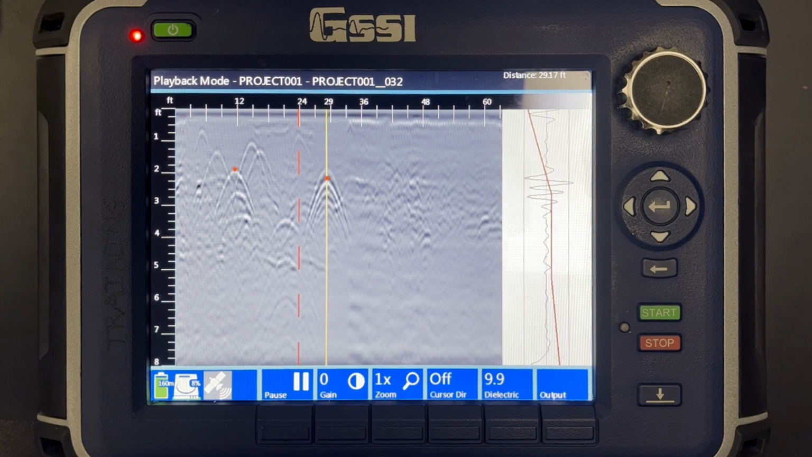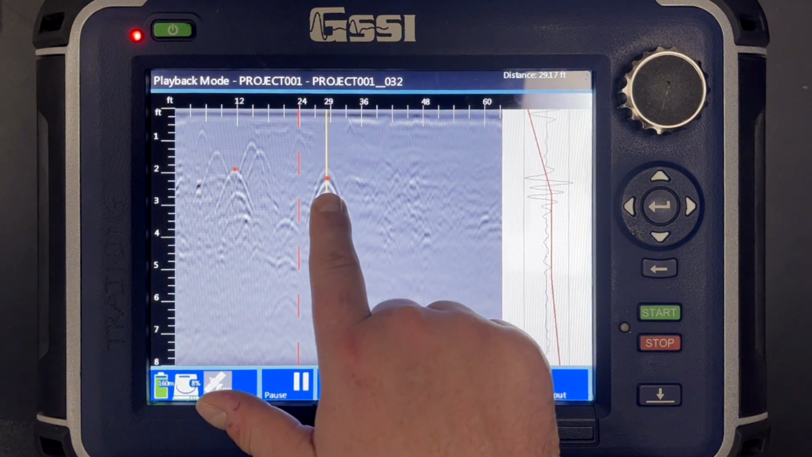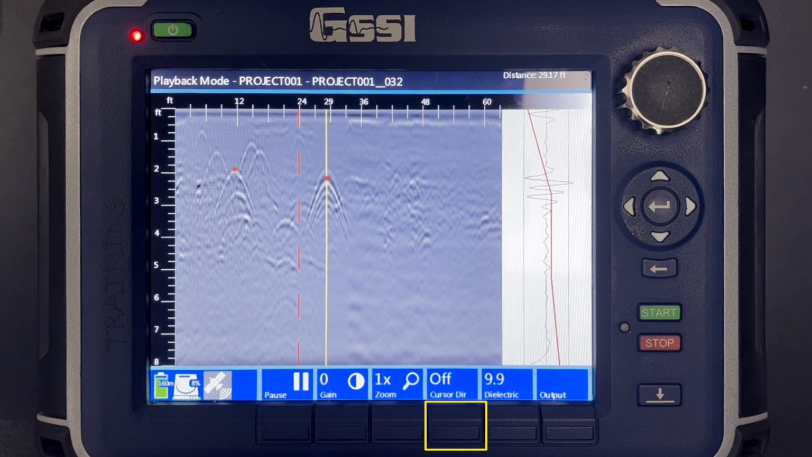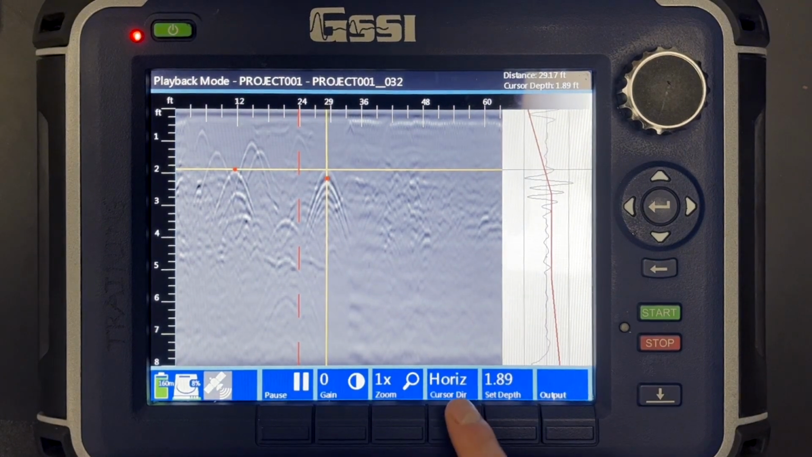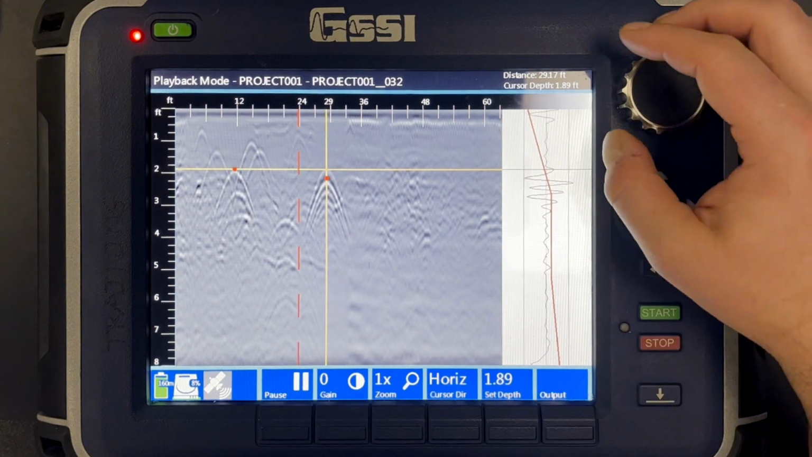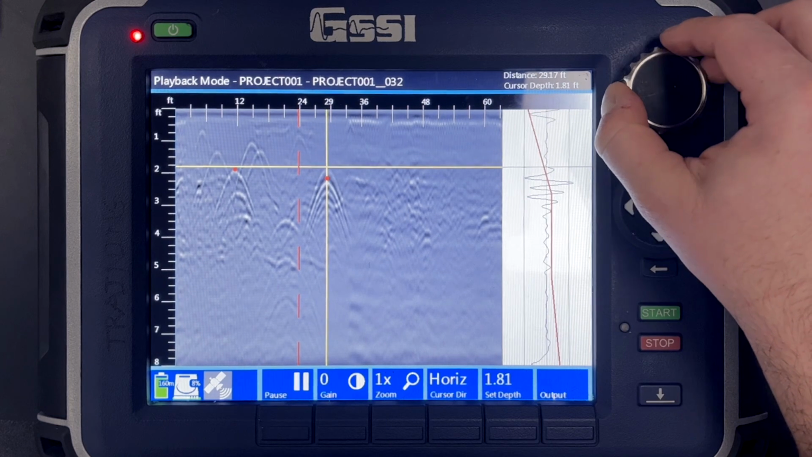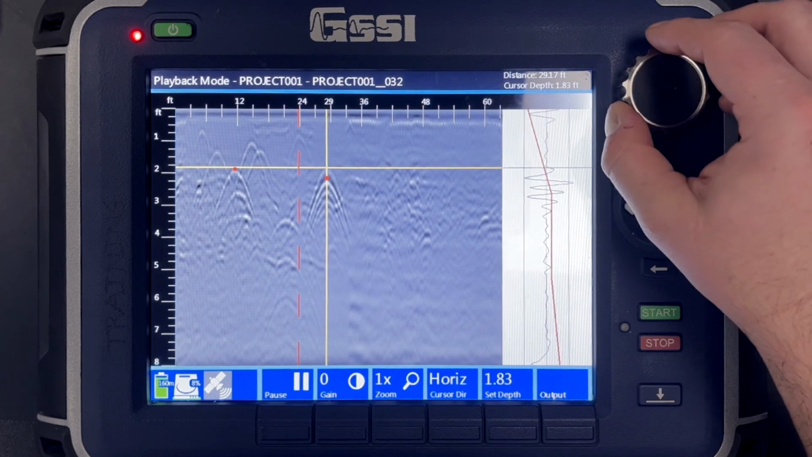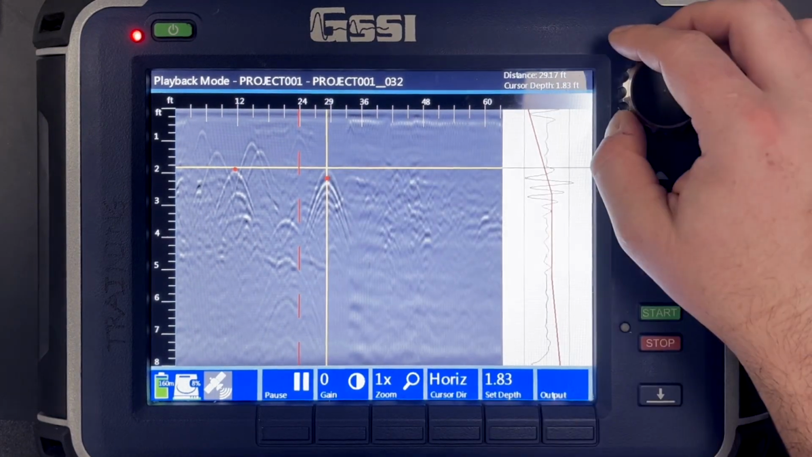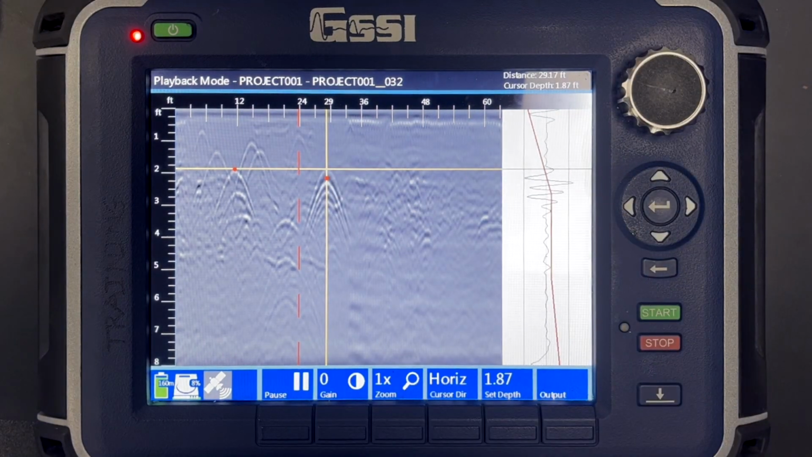To use this feature, we are first going to back up our cart until we are over a feature of interest here. Next, we are going to turn on our horizontal cursor by clicking the cursor button. Then we can navigate our cursor up or down. I'm going to place the cursor's bullseye right over the top of the feature I'm interested in, right at the top of the hyperbola there.